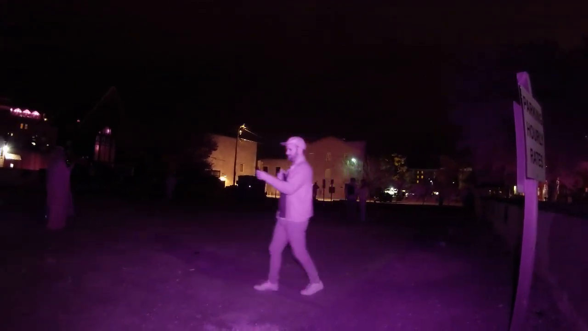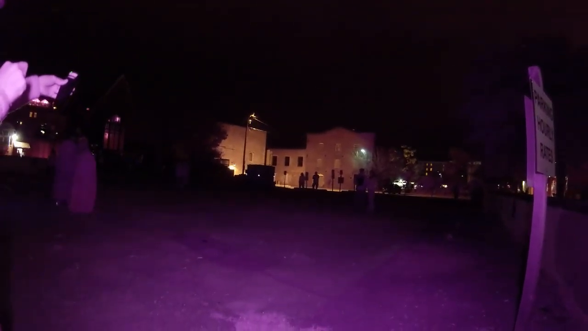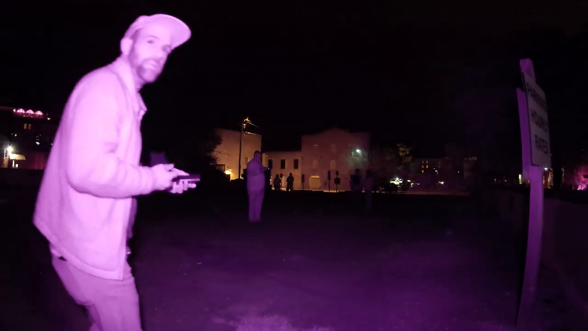Has it flashed since? It's just been over here. I think it goes red. When you first noticed it, it was that yellow. I think it got to red there. Okay. Well, hopefully, standing over in this corner, this picks up something. Other than my hot body.